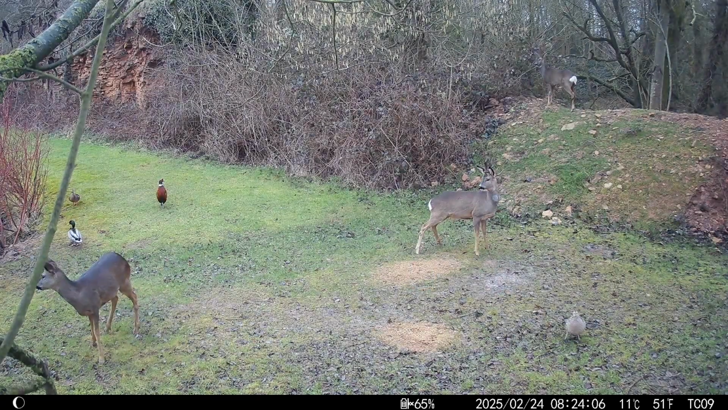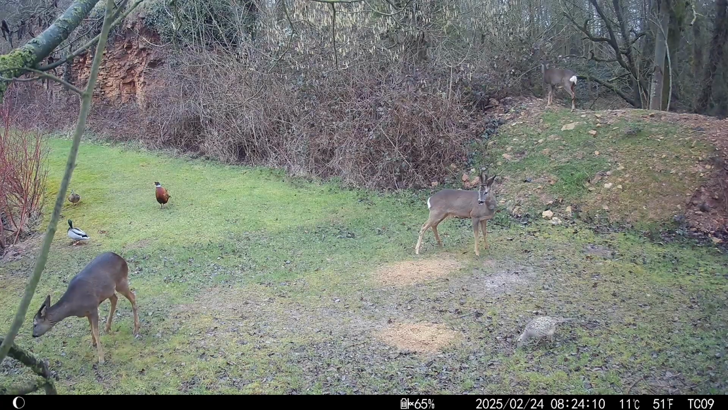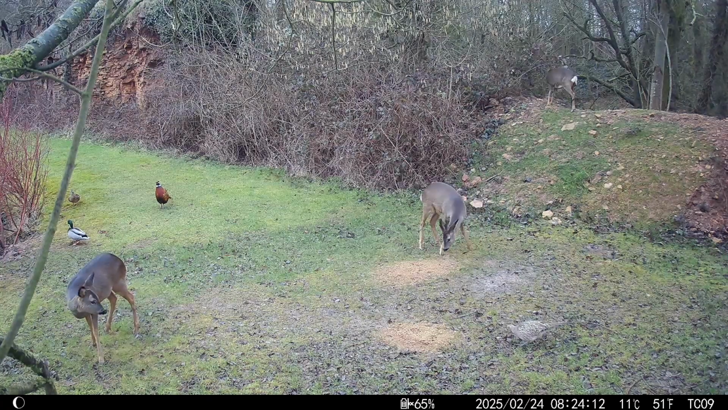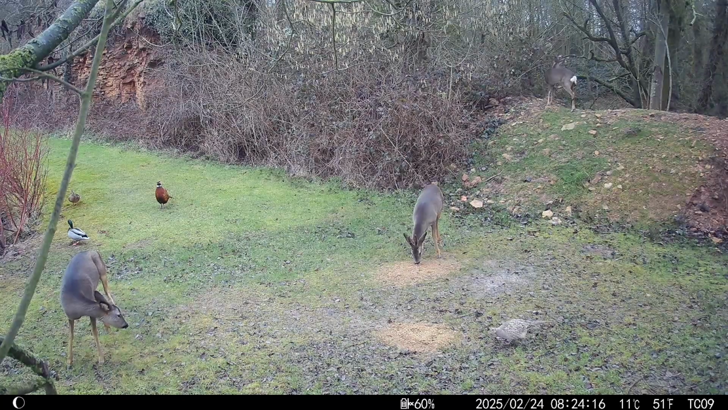Yeah, as you can see from here, there's a roe deer up on the top of the bund. So when we looked at it earlier, before we dropped to the trail cam footage, this seems to be the way that they're getting in and out of the quarry. A few other places, but yeah, we saw the footprints up and over.